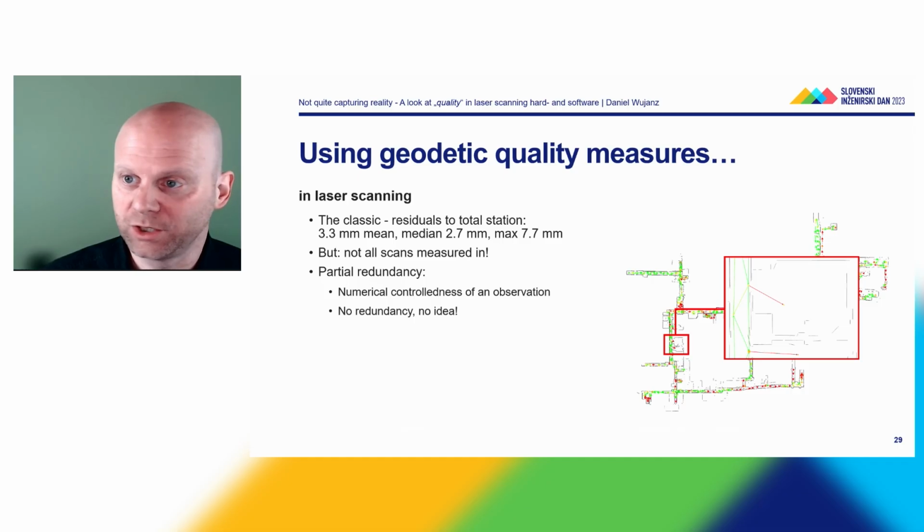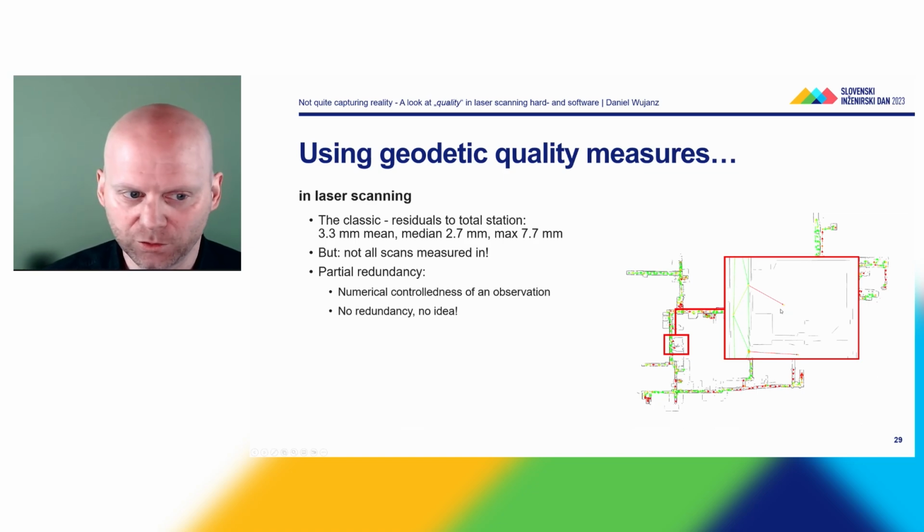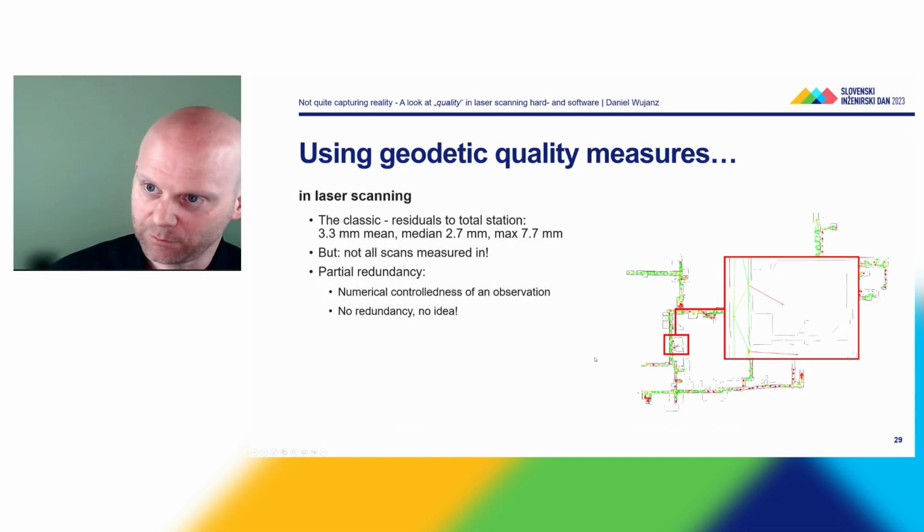That would be the option which I dislike the most. What I could do instead is I could either add more registrations if possible. For instance, from here, add another registration to another scan, or add another ground control point if it is really needed into this room. So just to summarize this part, partial redundancy measures, which are visualized here, can help you to identify how well controlled my network is. And if you have no redundancy, you have no clue, no idea how good your outcome is.